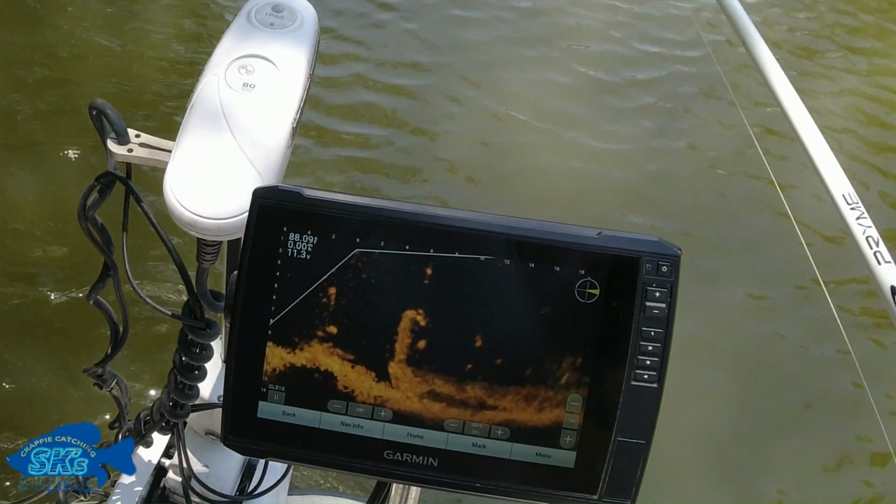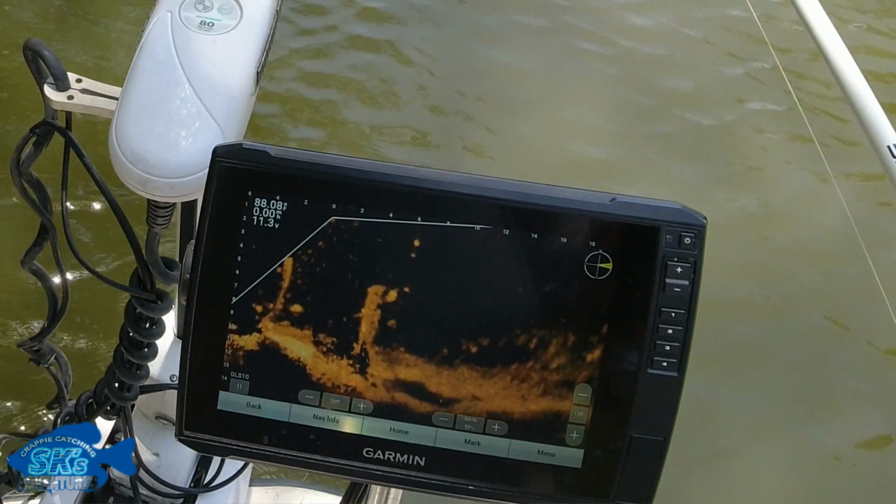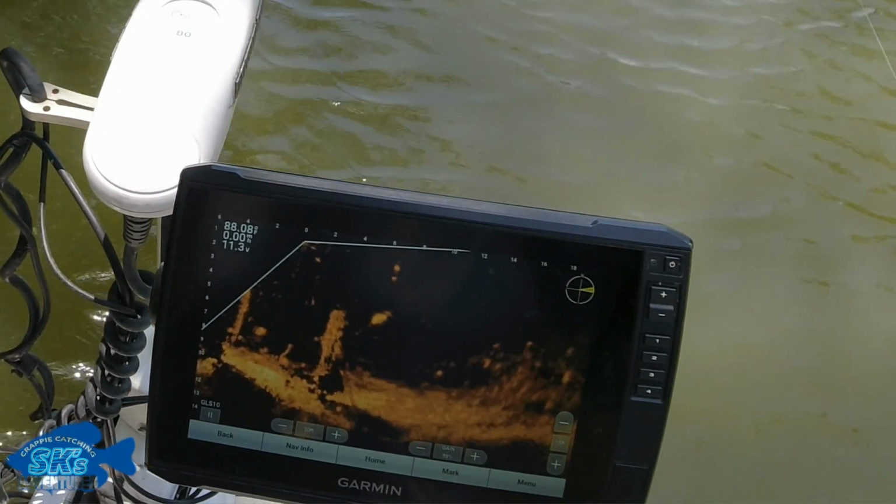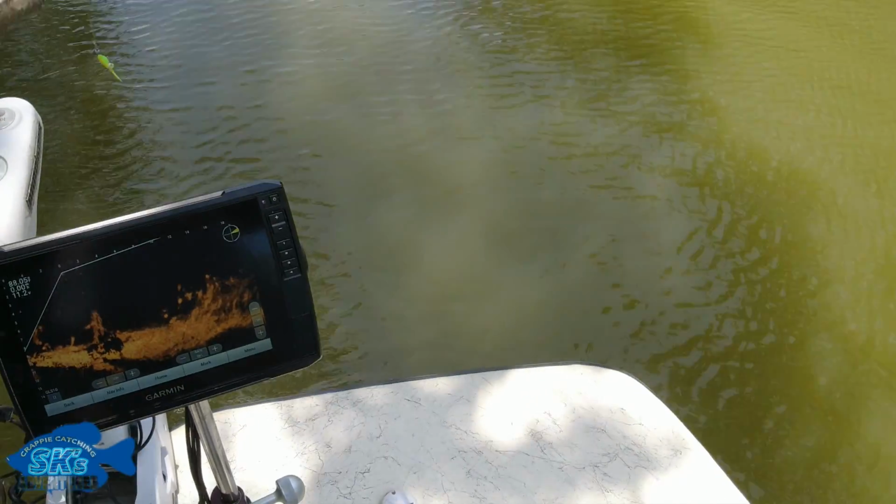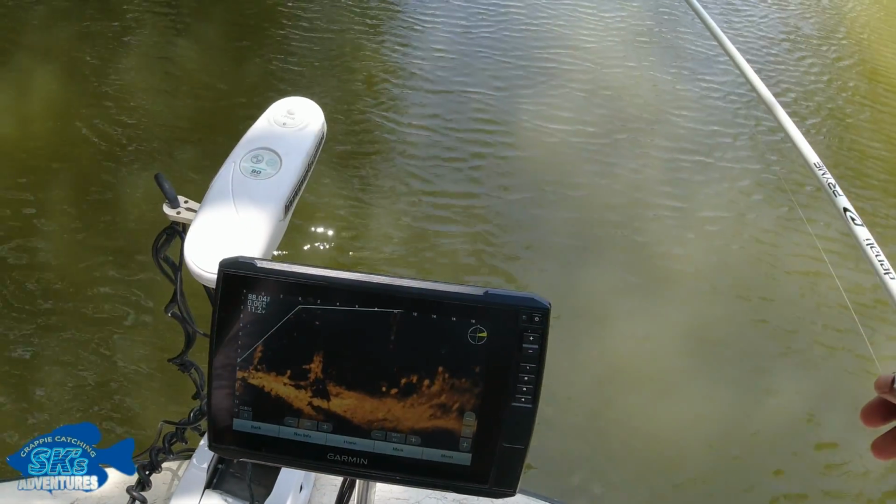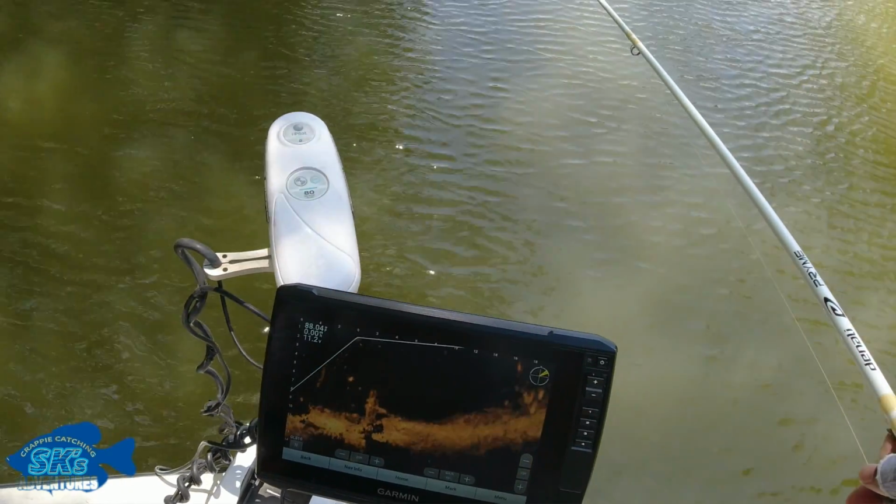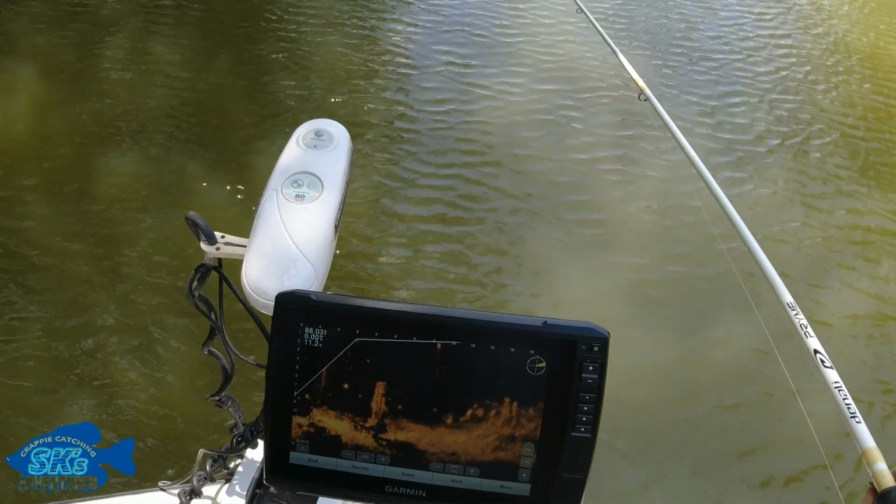There's nothing special about my unit. There's nothing special that I'm doing. And as you can see, my jig works really well. It's only a 1/16 ounce jig with a 1 3/4 inch plastic on it. A lot of people talk about, especially on the lakes in my area here, that they're catching a ton of small fish. And that's not a bad thing. That's only good years to come. Those fish will grow. They will be good keepers in the near future.